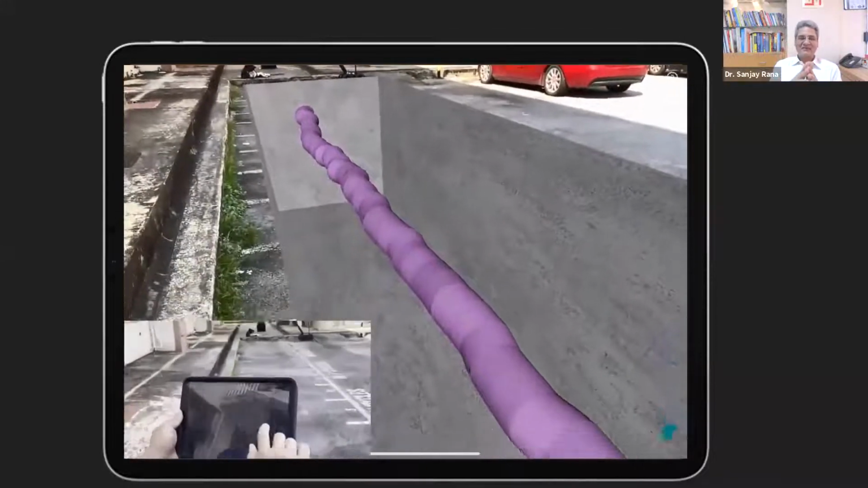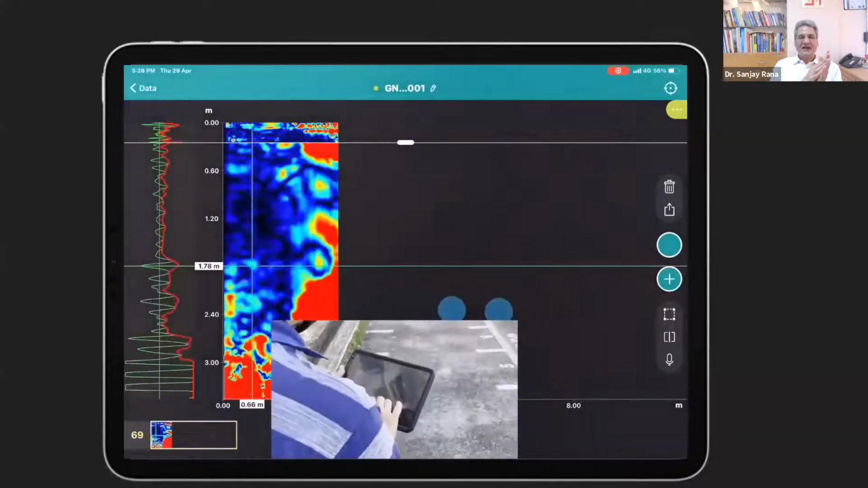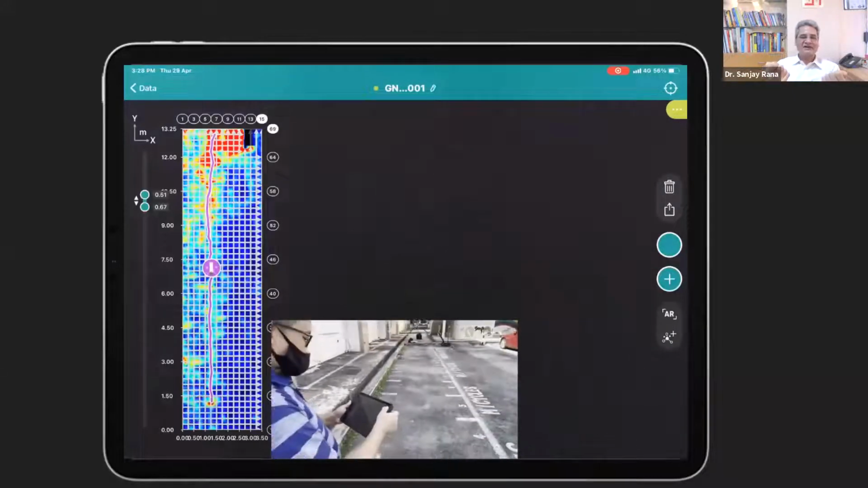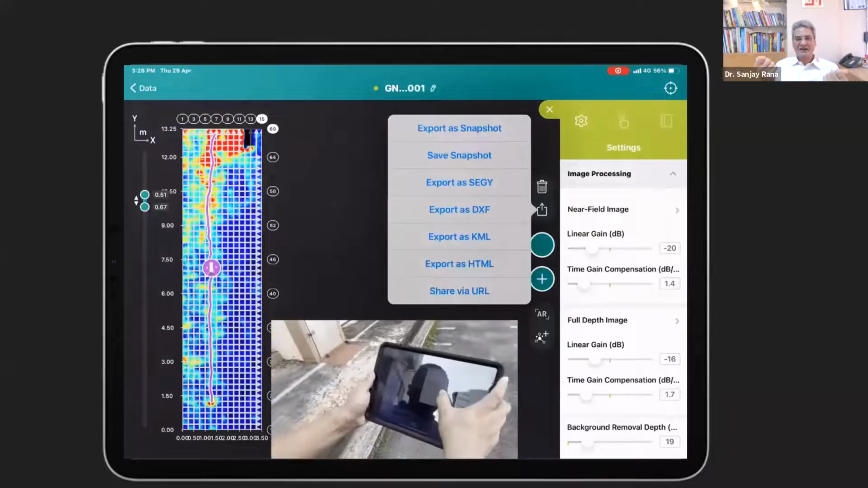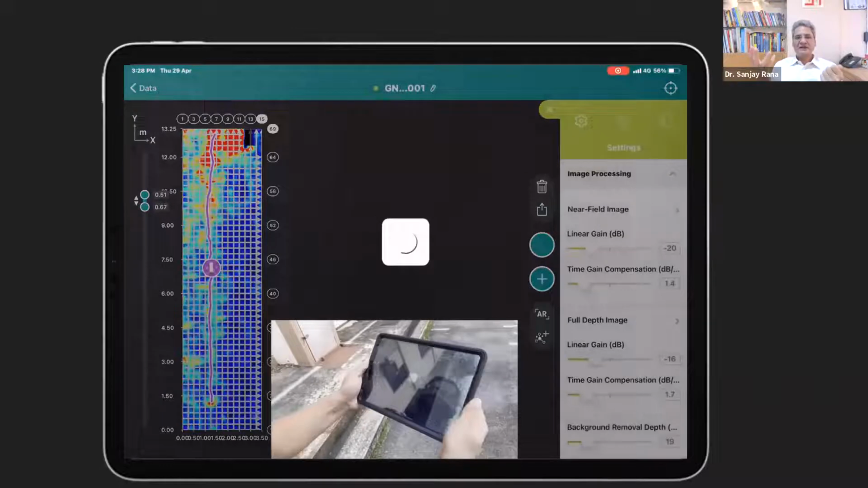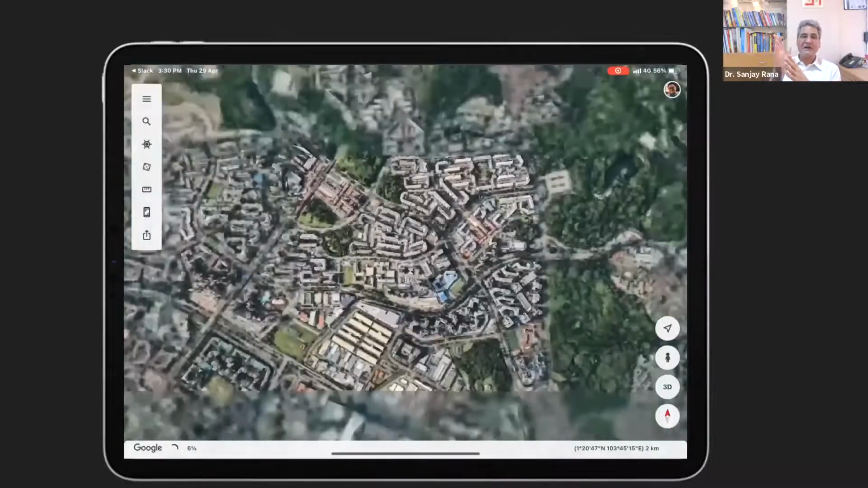This is real time. Now, that really makes it extremely effective to take decisions right on the site, if you want to, to make people understand what utilities are going in what direction. Of course, then you can export it in DXF, and you can share it with anyone sitting in any part of the world.